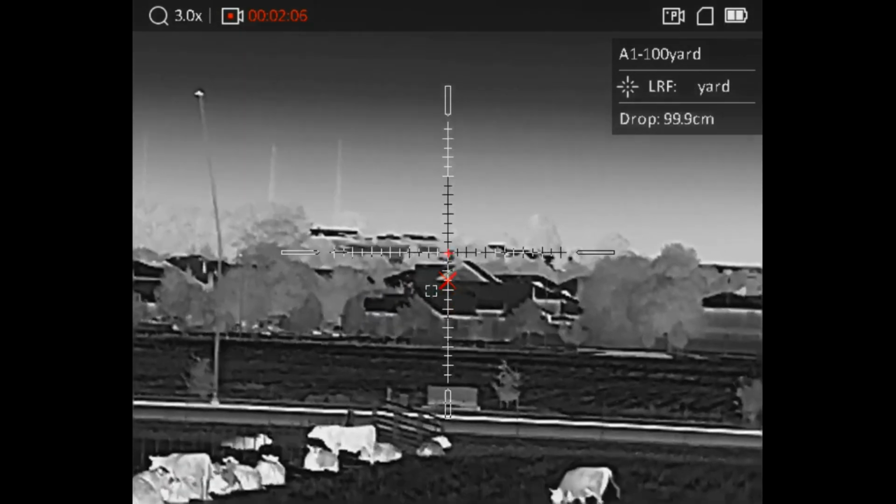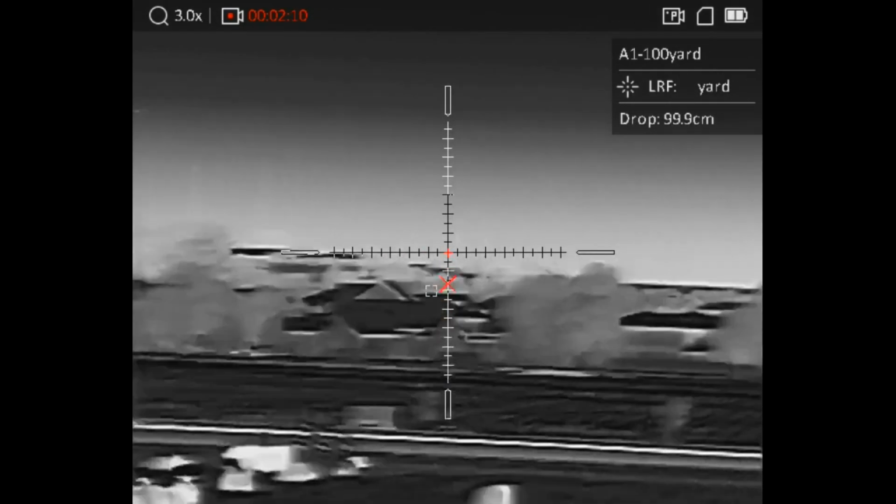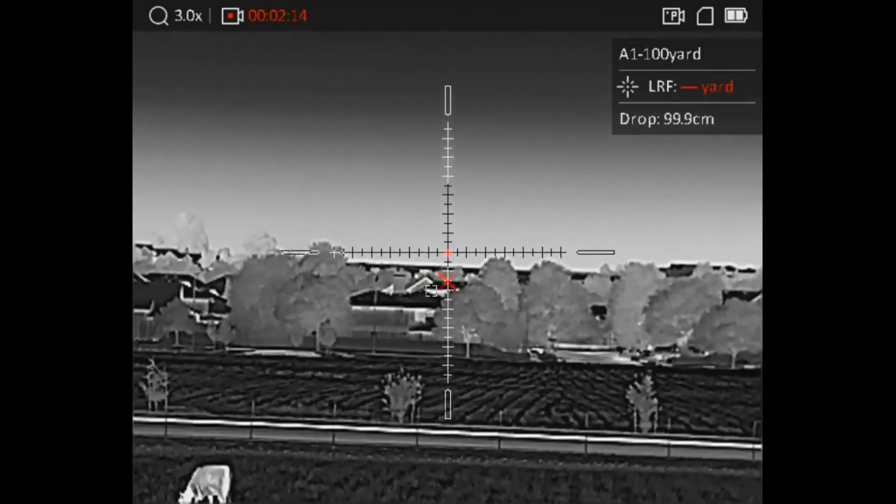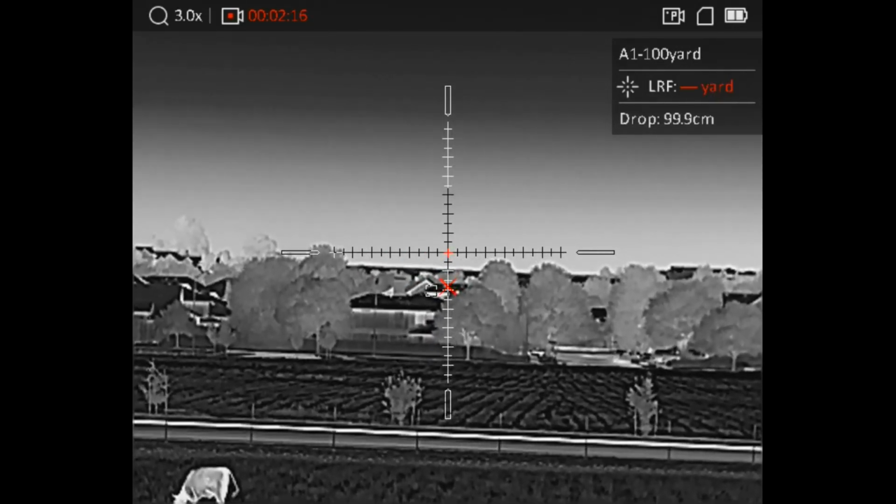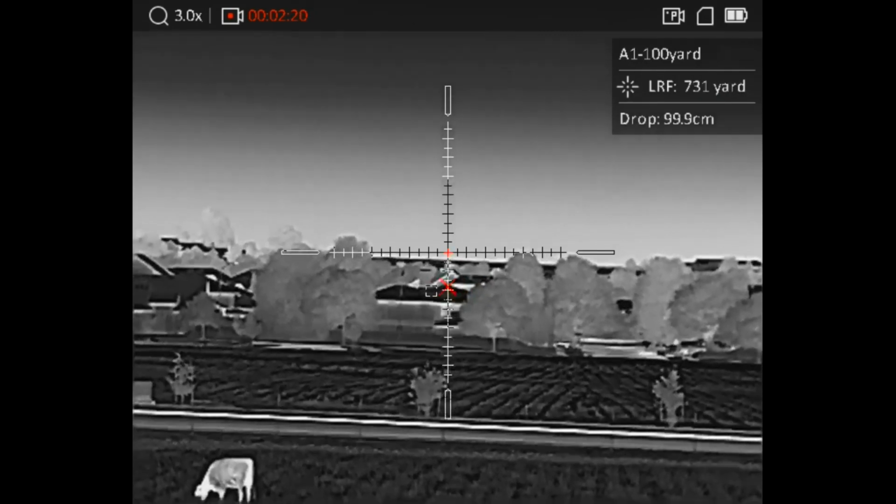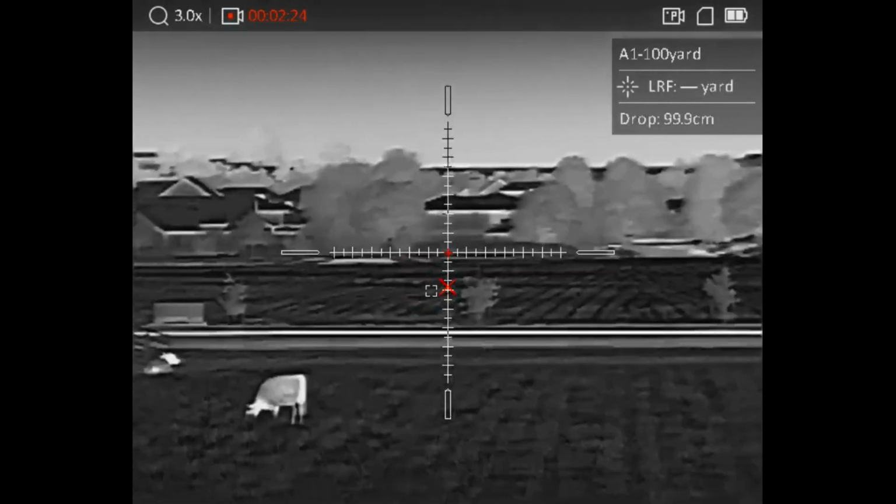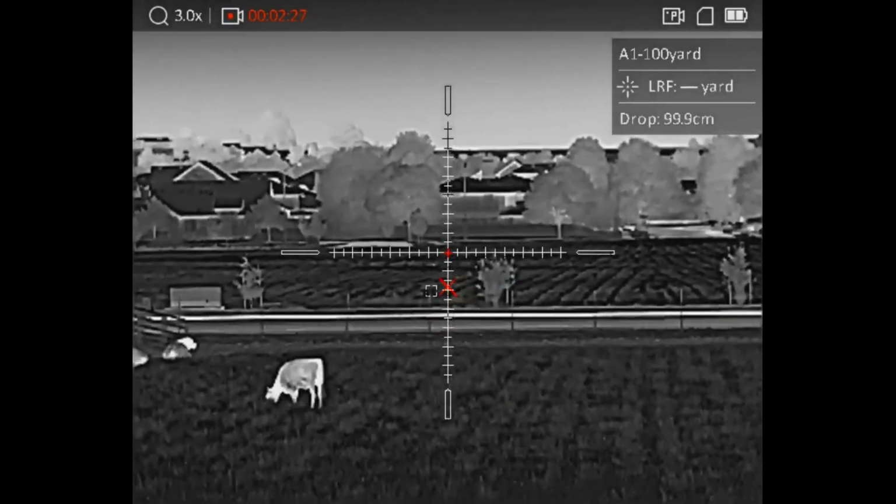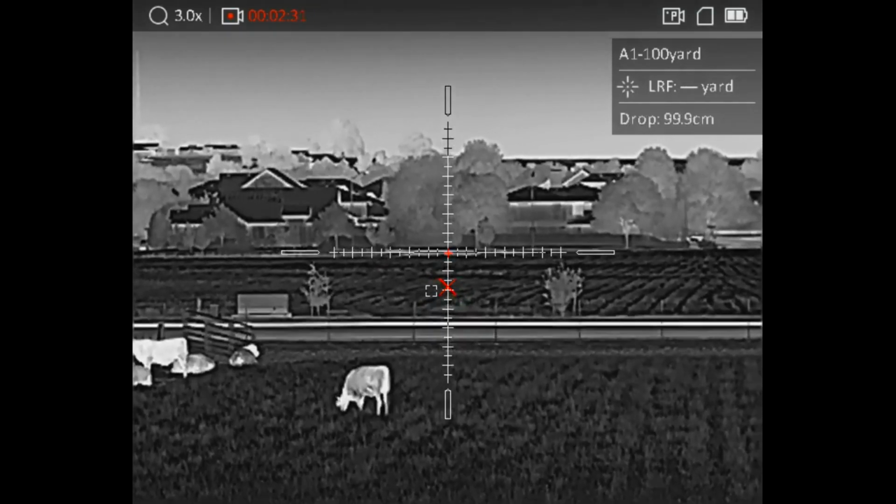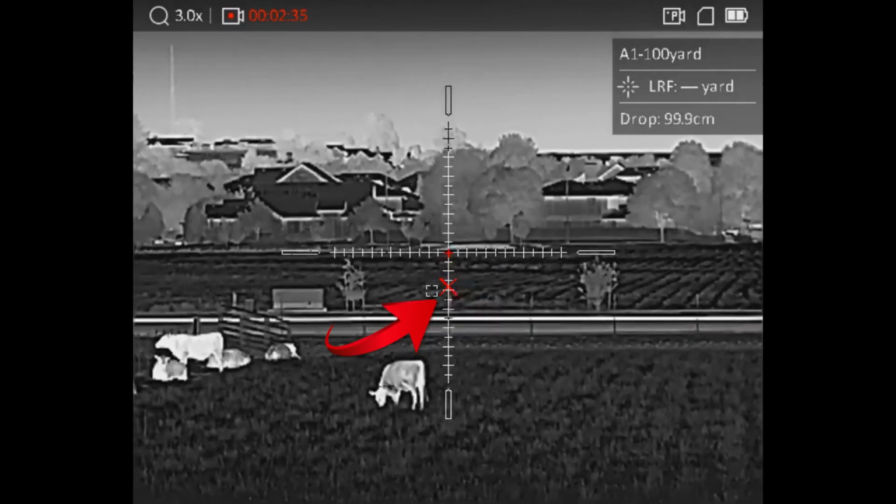So we're out 600-700 yards, and really I don't have a really good spot to range past that out here. So anyways, we'll take it out, find a flat spot to get it figured out a little better, test it to its limits. But you can see I've got it set up for a ballistic calculator for my 223, and so you can see that red X right there.